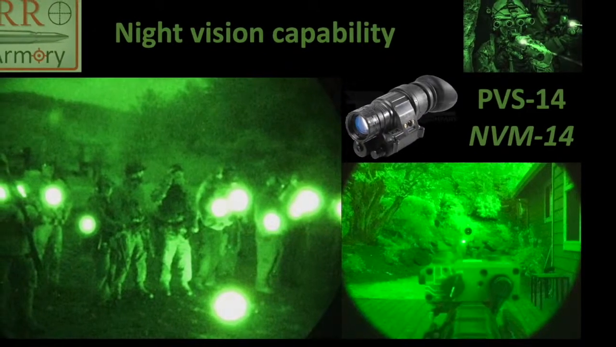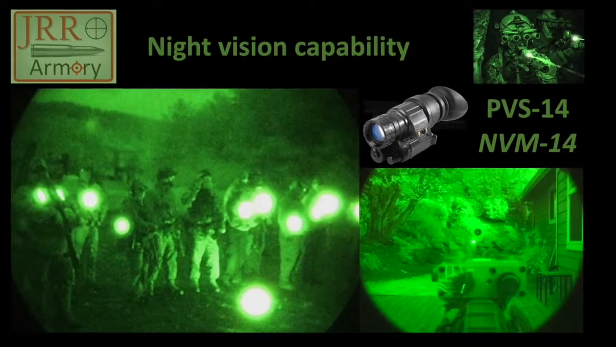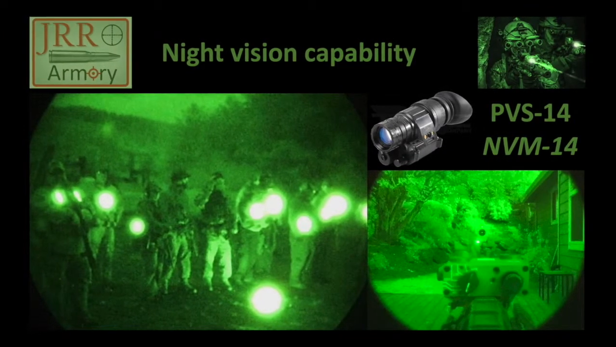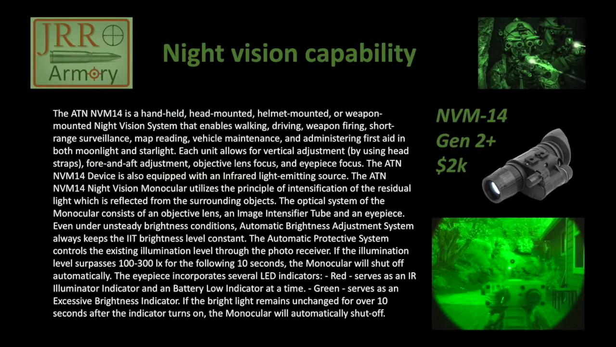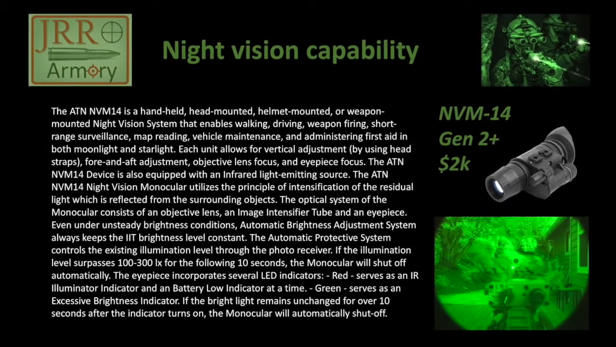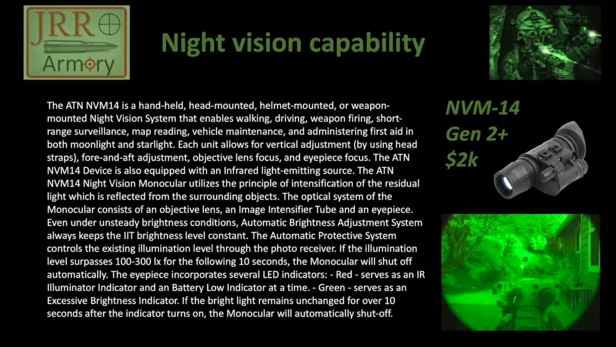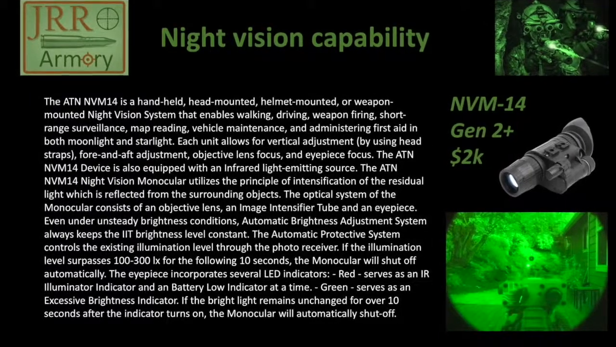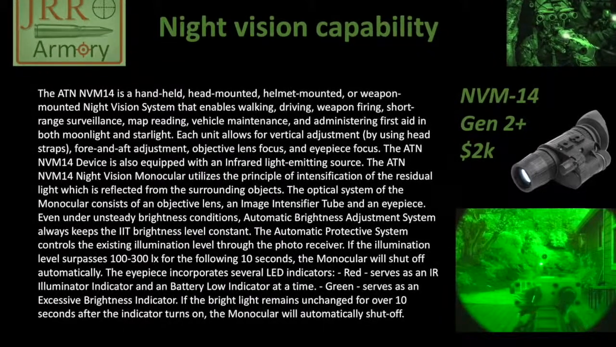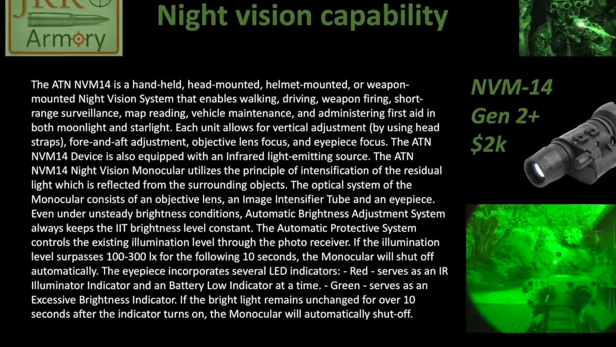The equipment that's usually used for night vision is either a PVS-14 monocular, or in my case, I'm using an NVM-14, which is a different manufacturer. It's made by ATN. And I'm using a Gen 2 Plus, which costs about $2,000. The Gen 3, which is the current military generation, is north of $3,000. So for my purposes, the Gen 2 Plus is serving all my needs.